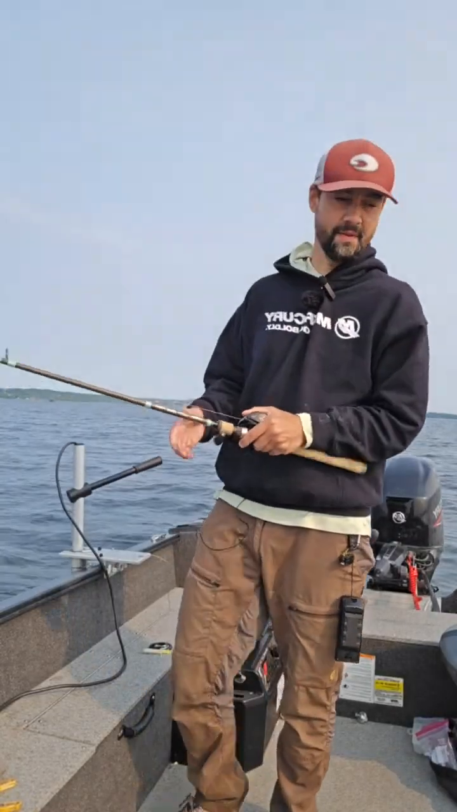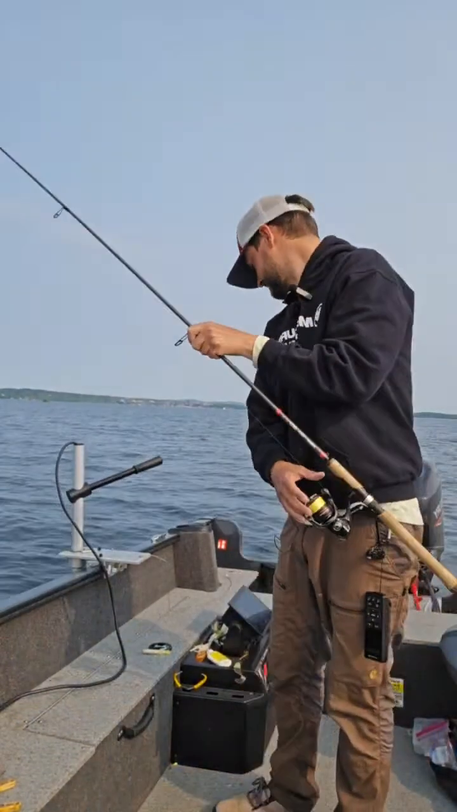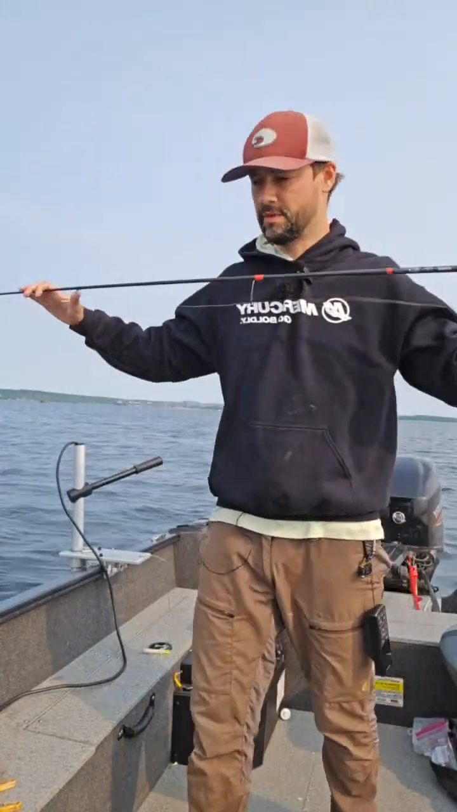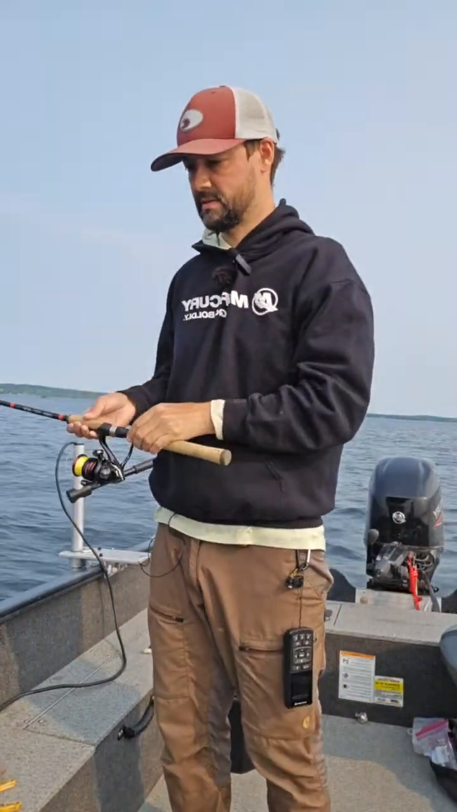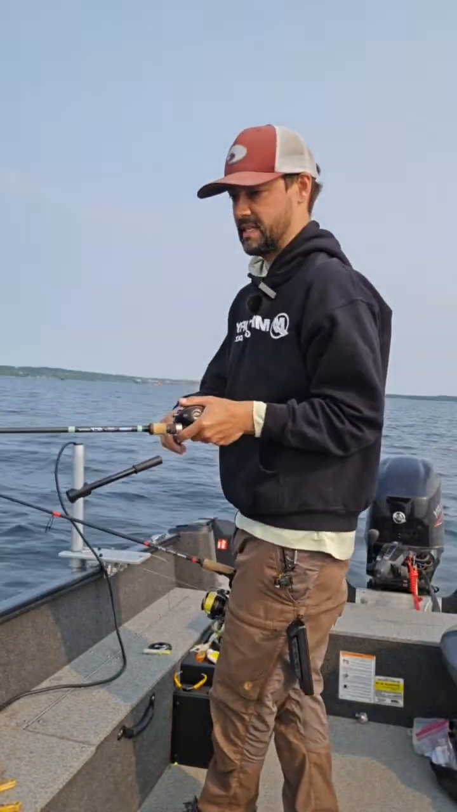All right, they want the spoon, but not enough. So we're sending down a 3/4 ounce jig with a 3-inch swim bait on it. And I have to reel this other rod completely up out of the way, otherwise they'll chase it.